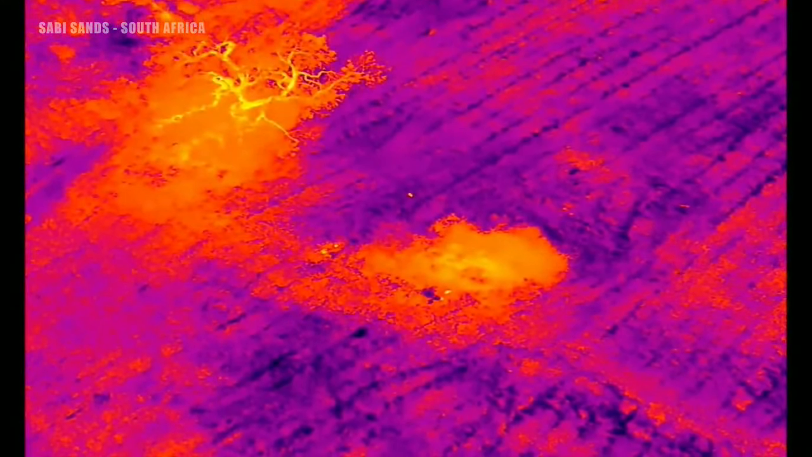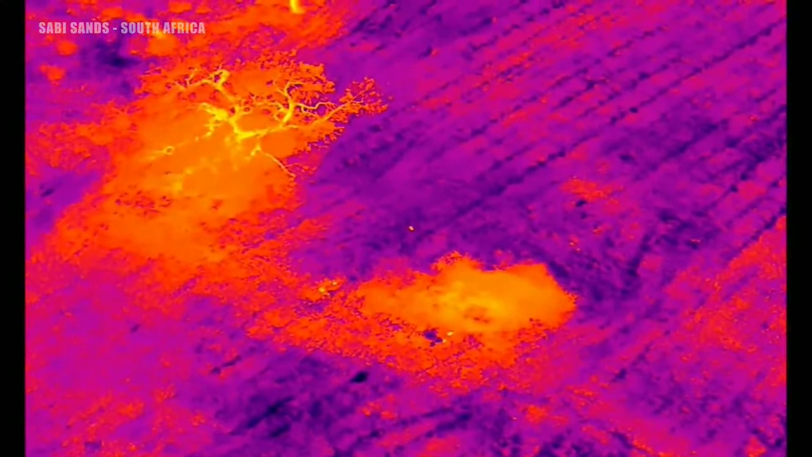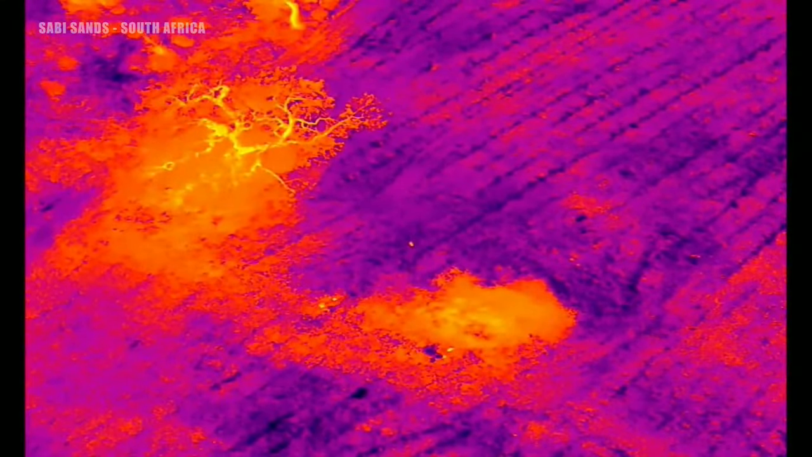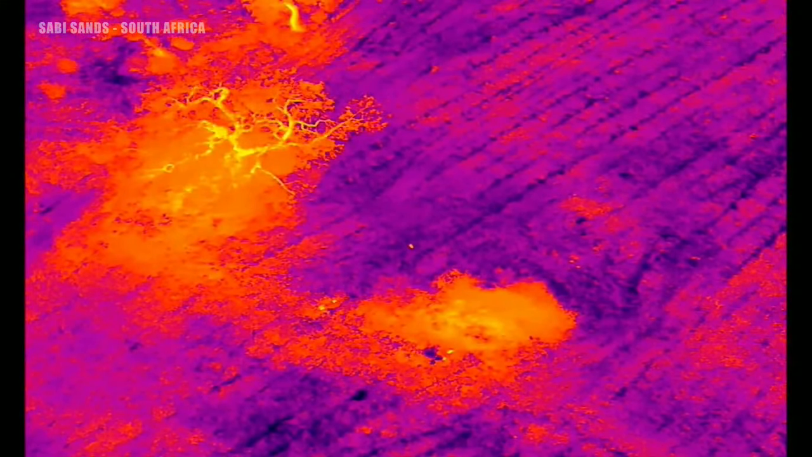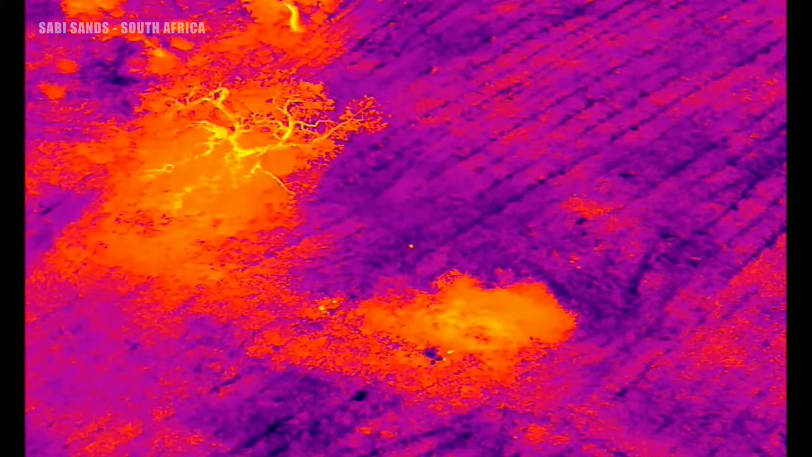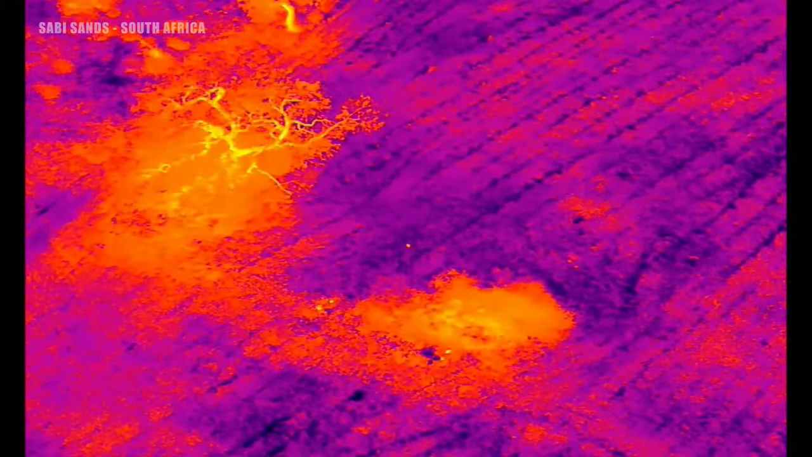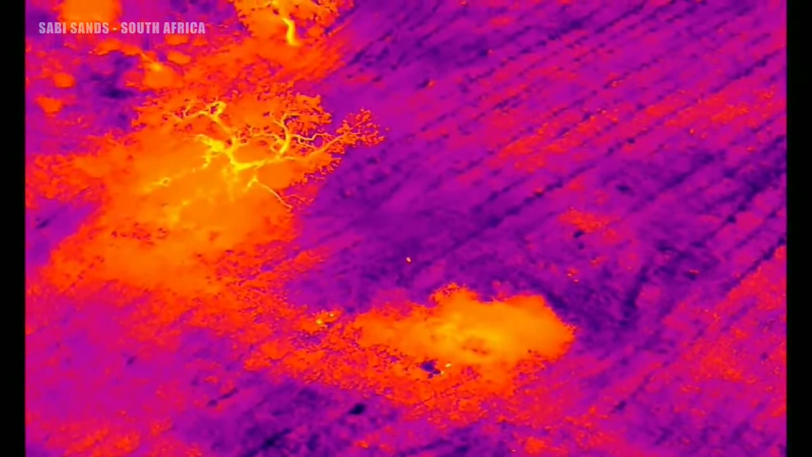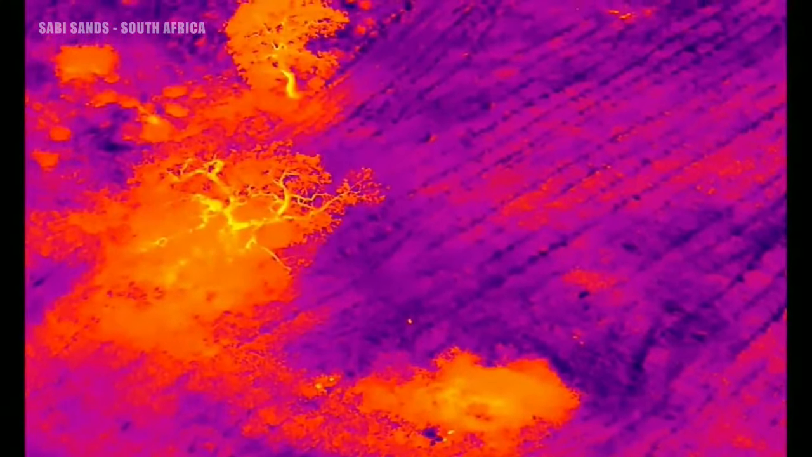That group there. Yeah. There's just one that's off in the center now. I think that might be another antelope. So we're going to move on and we're going to keep on flying away from us in that same direction.